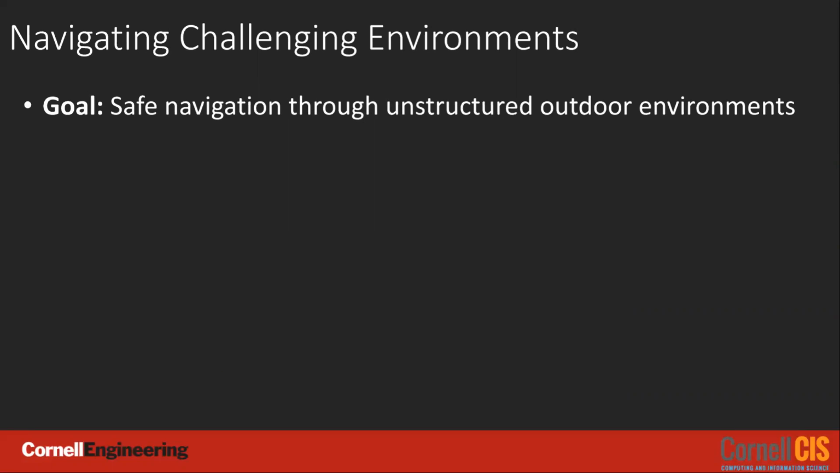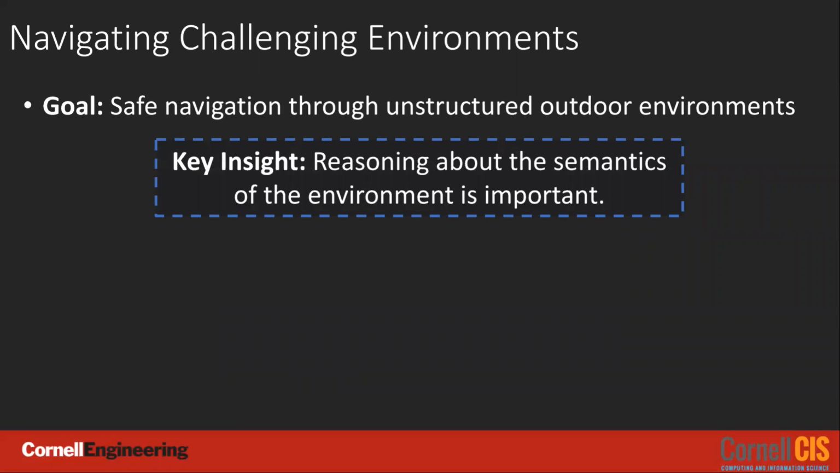Our goal is safe navigation through unstructured outdoor environments. The key insight of our work is that it's important to reason about semantic terrain information. We'll compare our planner to a state-of-the-art outdoor planner which does not account for semantic terrain information, and demonstrate that our planner selects paths with a significantly higher margin of safety.